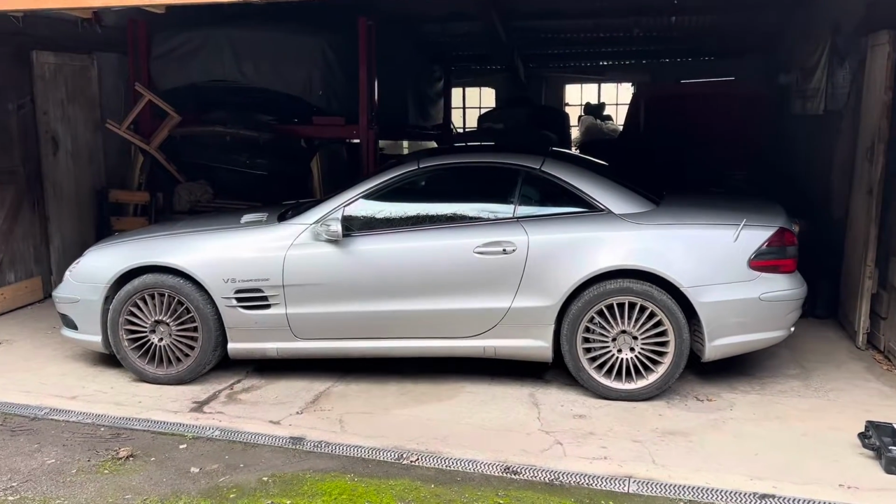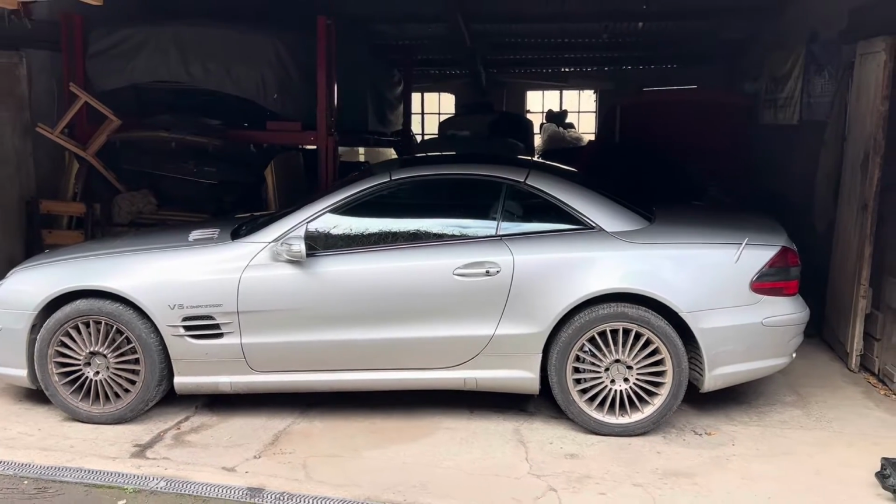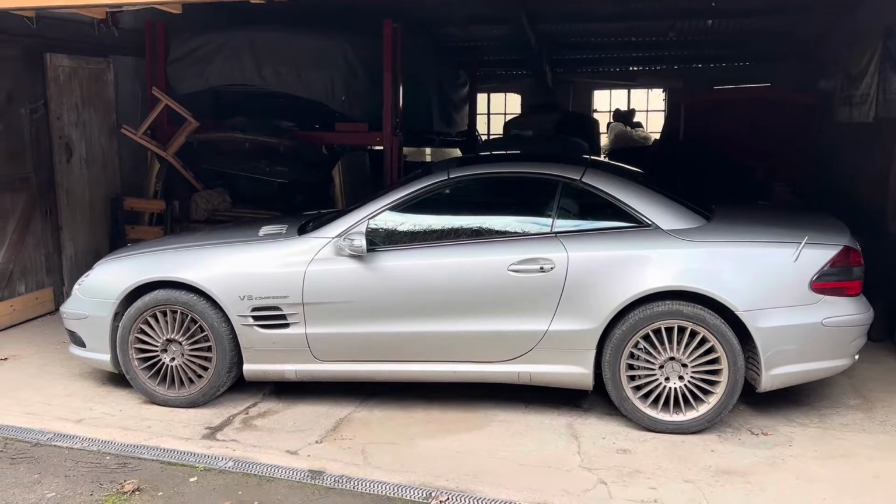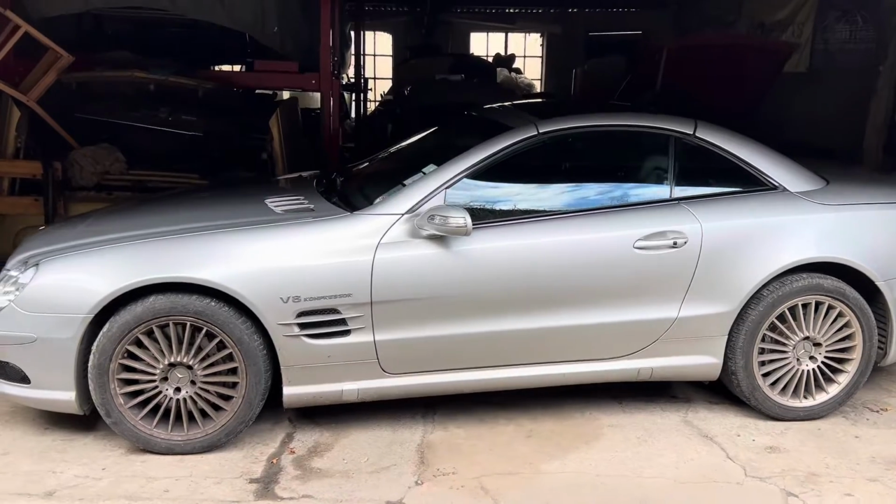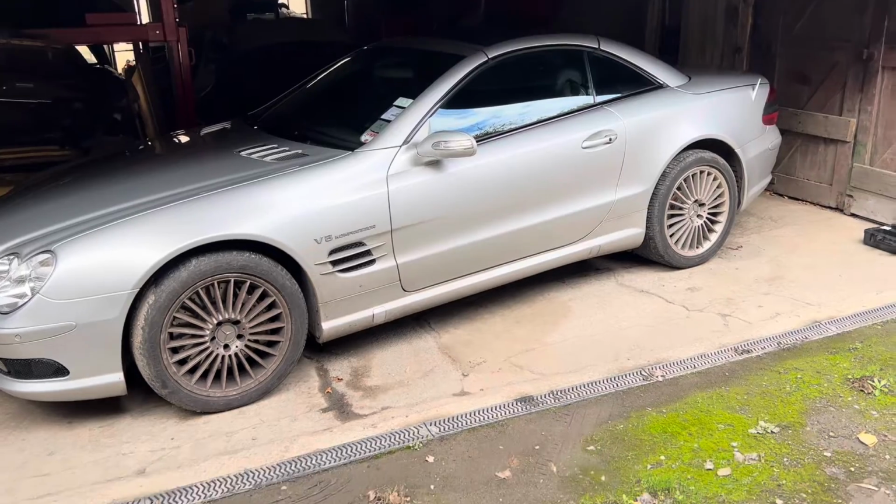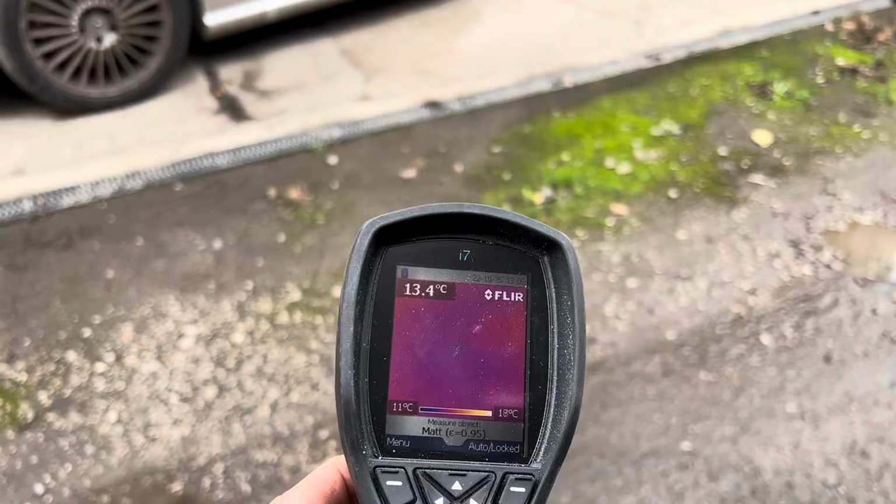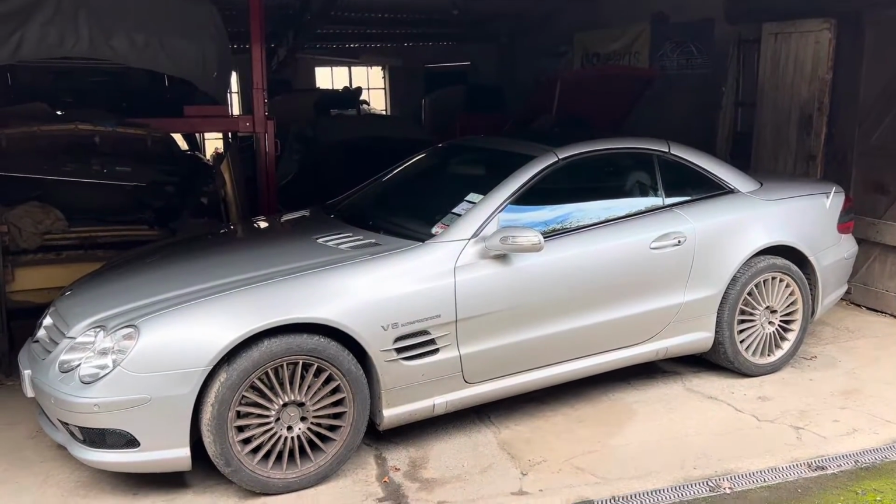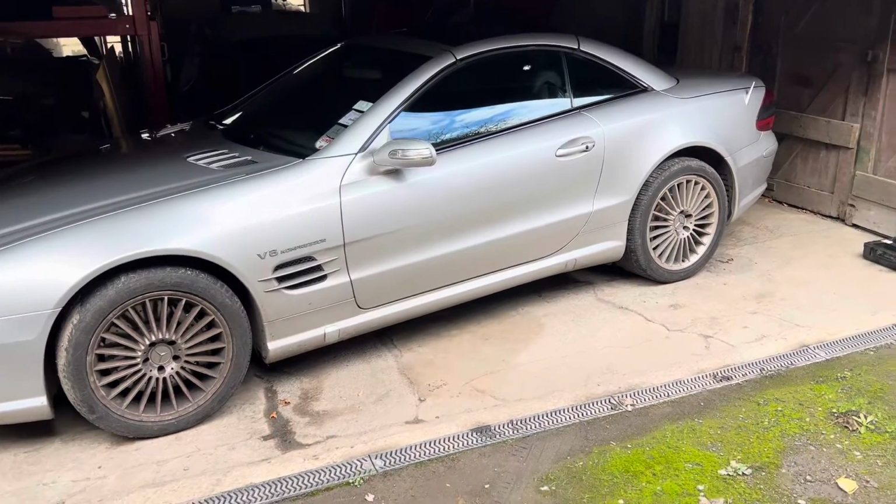This is a short video about tracking down and tracing a battery draw on this SL55 or R230 Mercedes. Now, we've already done two videos on the same topic. The first battery drain was the tracker unit, and the second battery drain was a faulty glove box light switch. Well, using our trusty heat sensitive or thermal imaging camera, I think I have just found out what it is that's draining our battery for the third time, completely different from any of the other two, and I'm just going to very quickly show you.